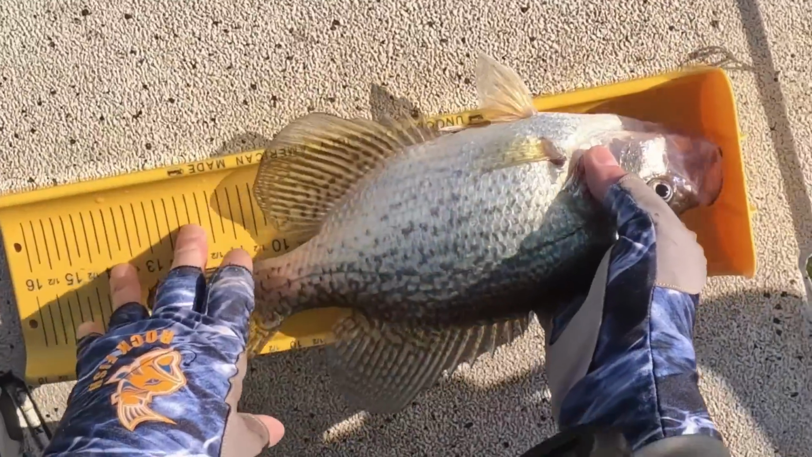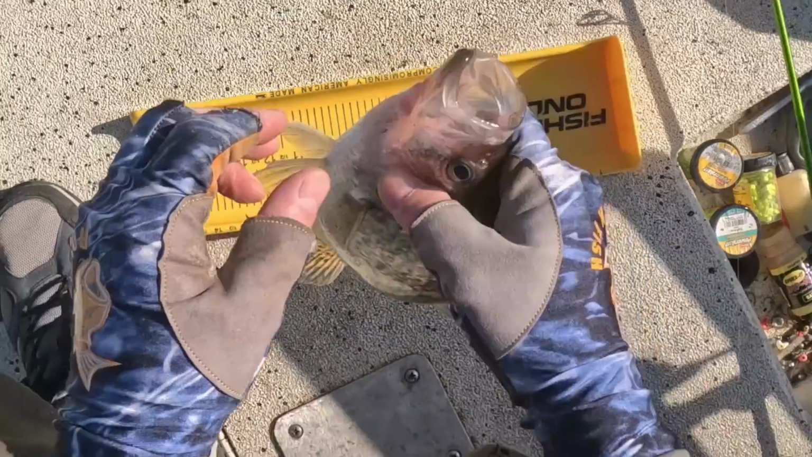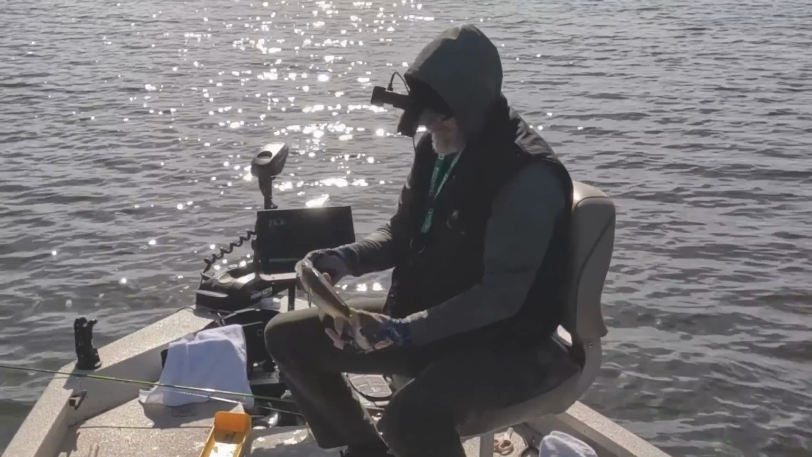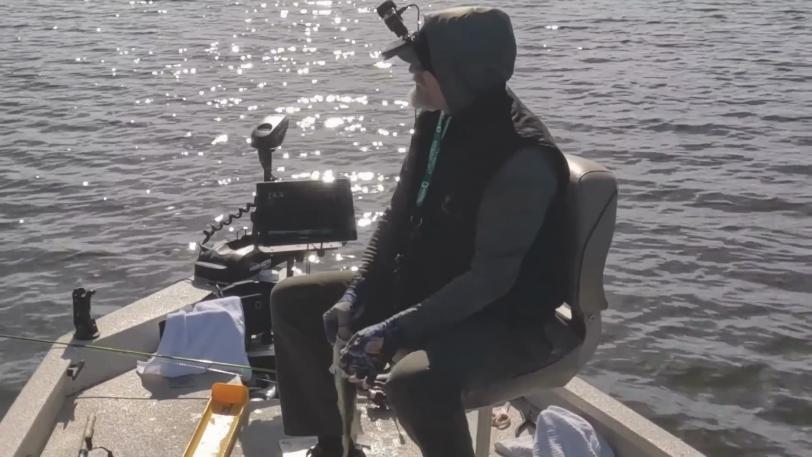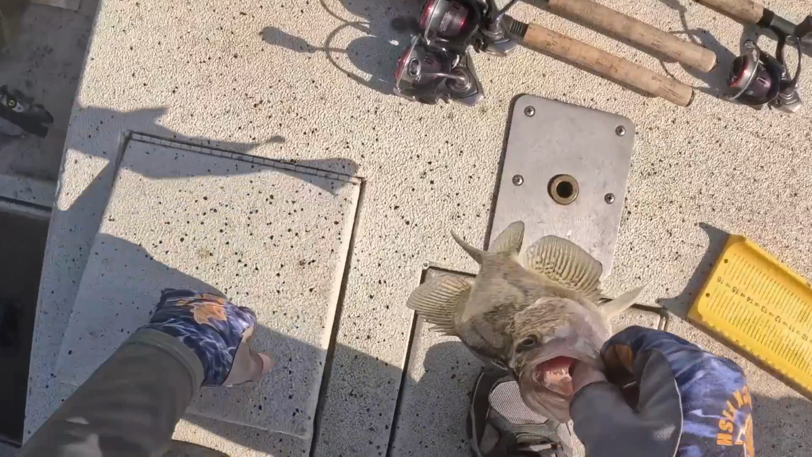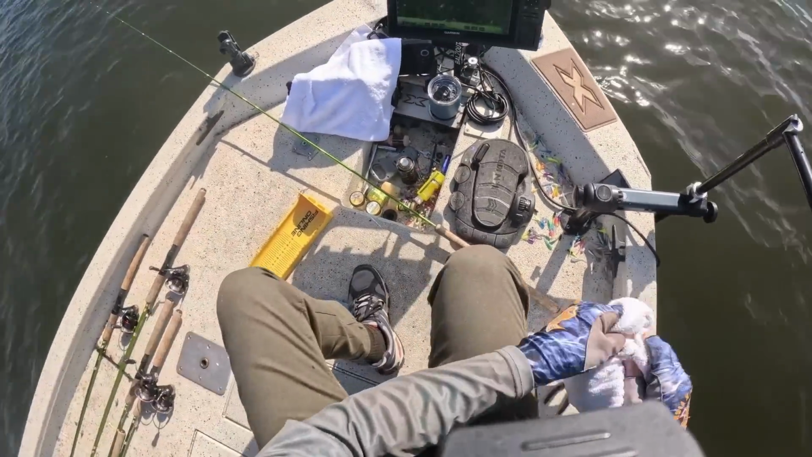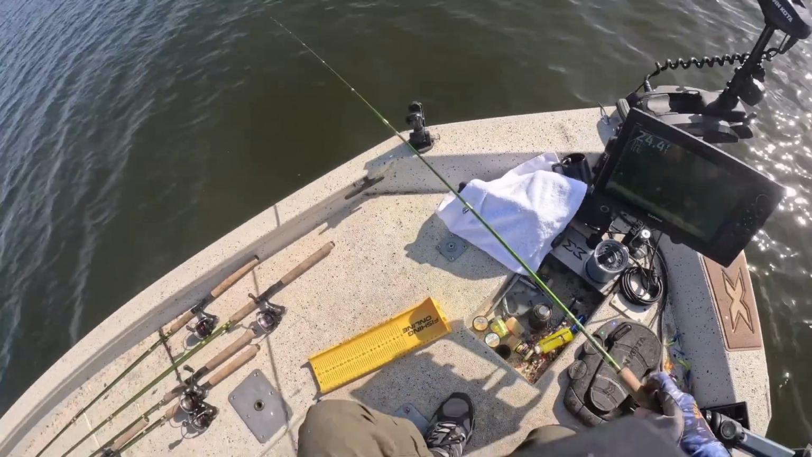Let's measure this little fella. He's got to be over 12. Oh, man, he's 12 3/4 inch. Black crappie. Yes, sir. Black crappie. Yes. We are working on a nice live well. Oh, look at that.